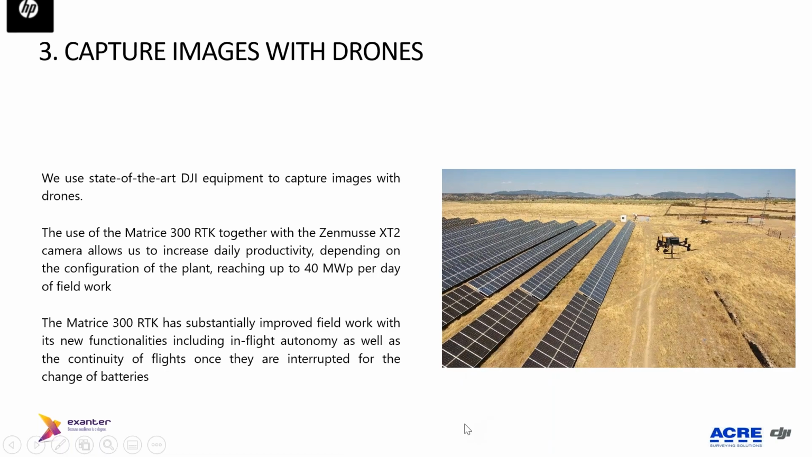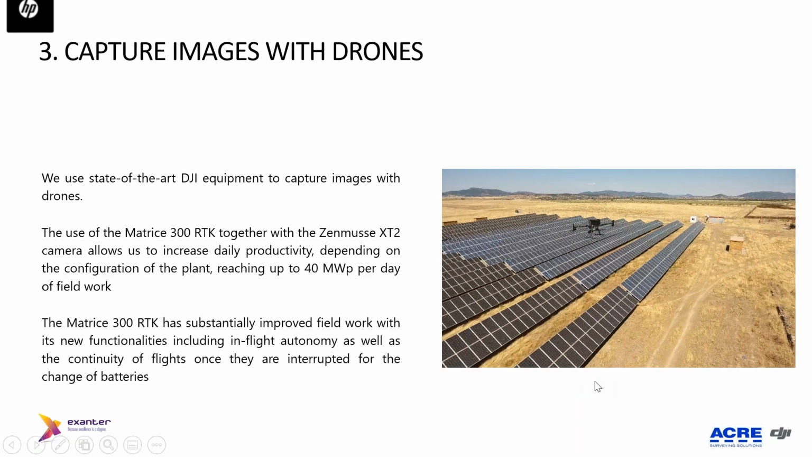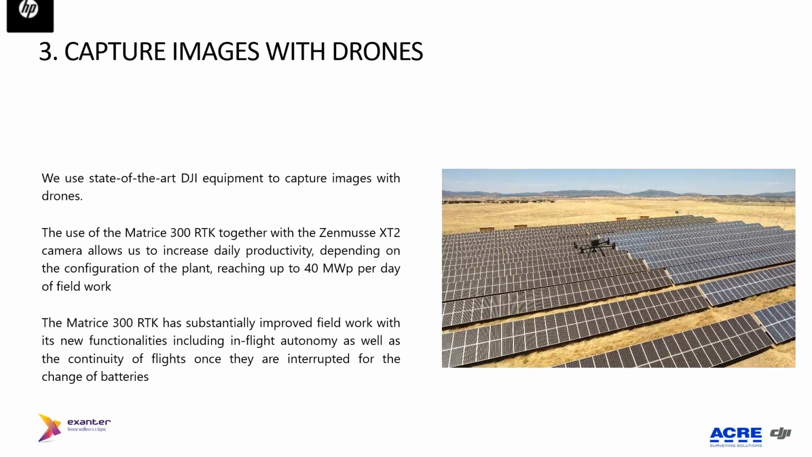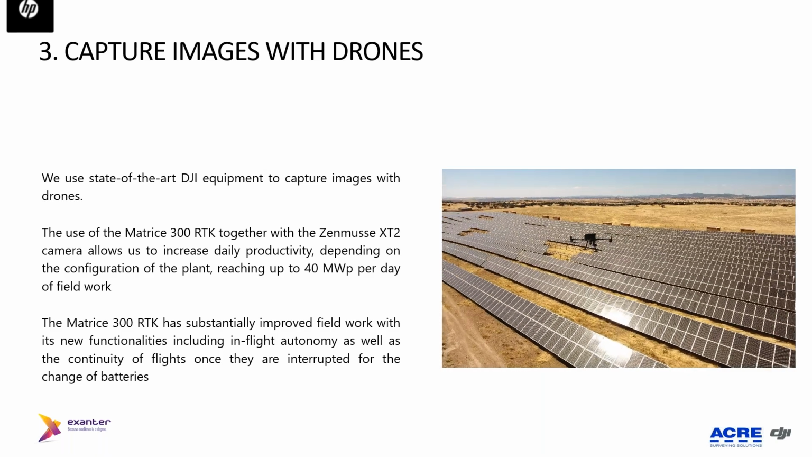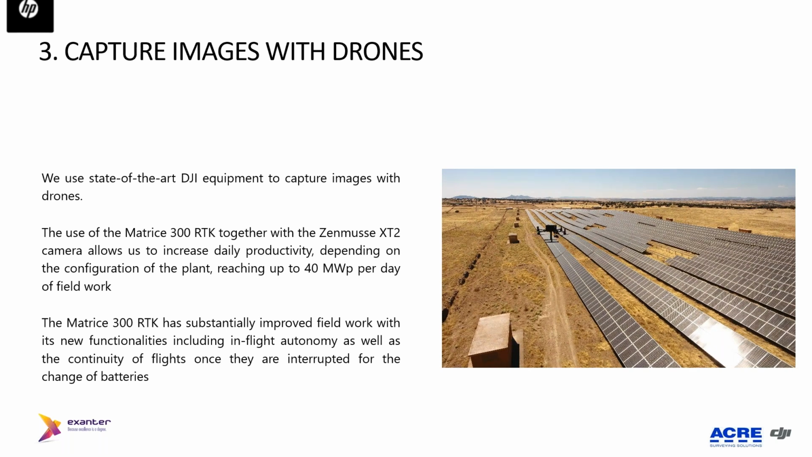Here you have a small video of work at a plant that we did with the Matrice 300. It's recorded with another DJI drone, and you can see the stability of the equipment. That is one of the key features of the equipment that I told you about at the beginning of this presentation. It is really a key factor in getting proper images and increasing resolution and definition. The stability of the drone is really important.